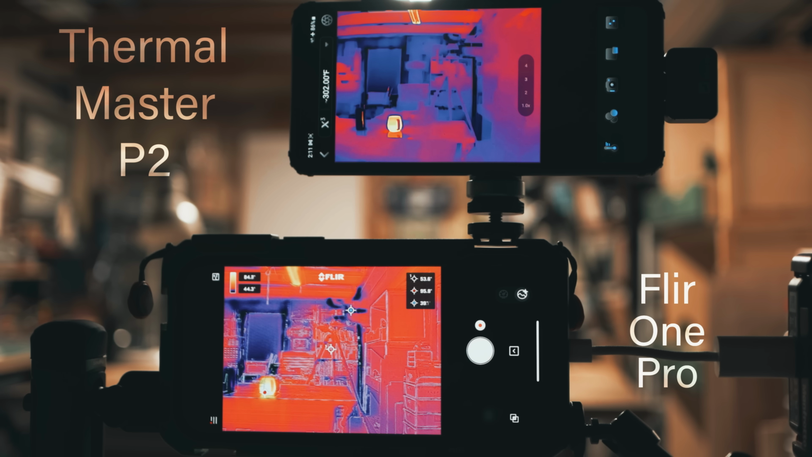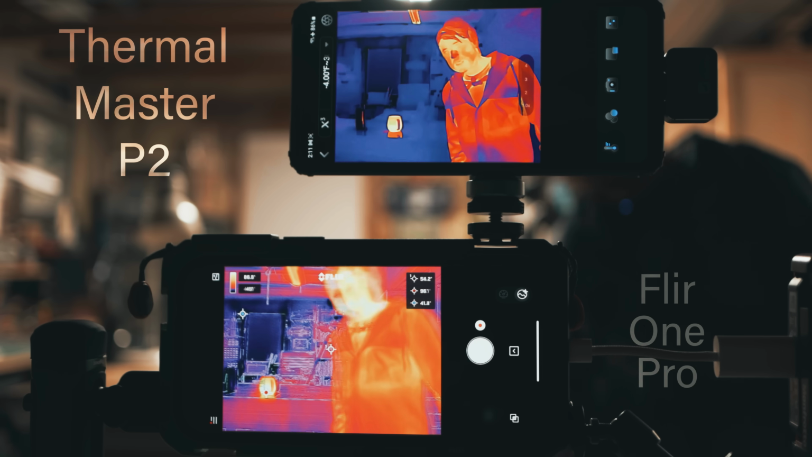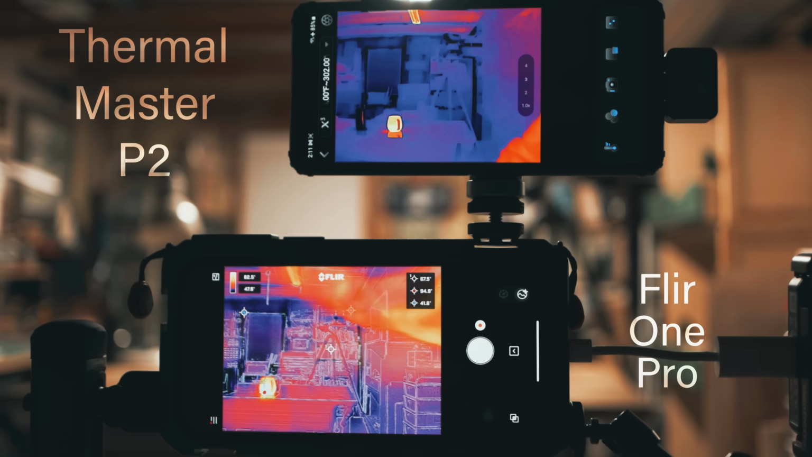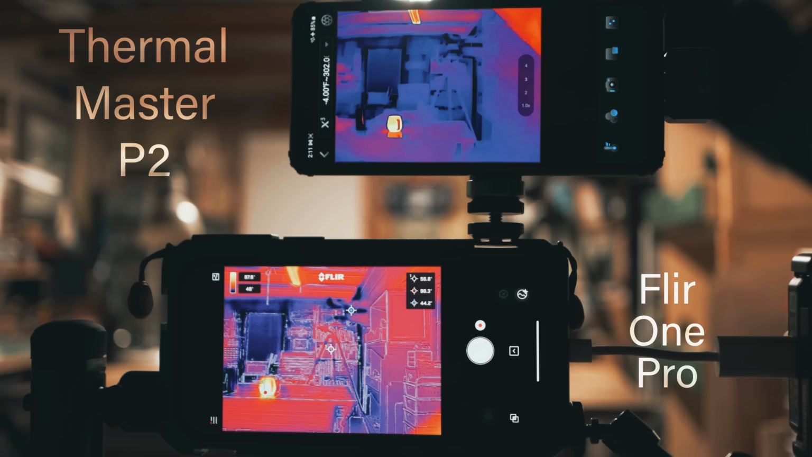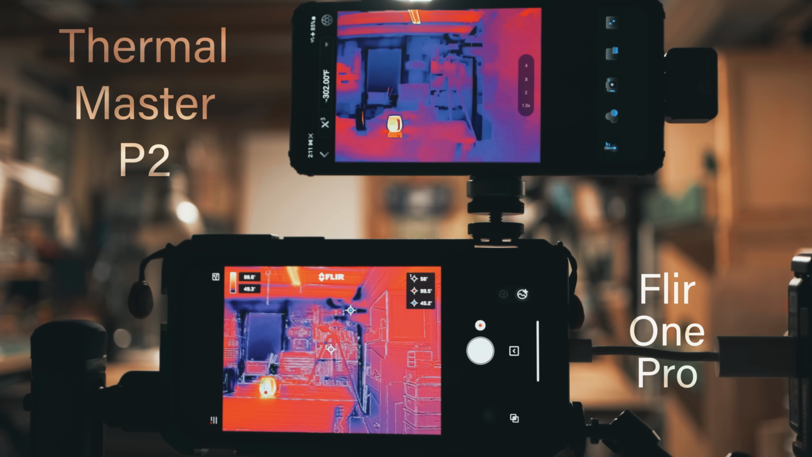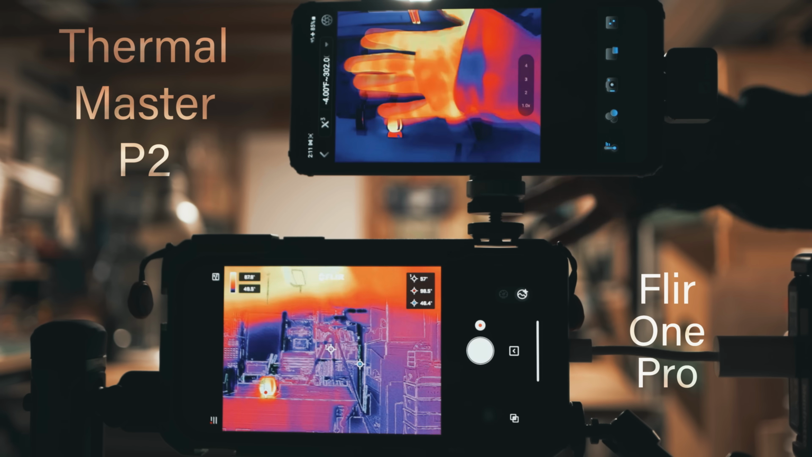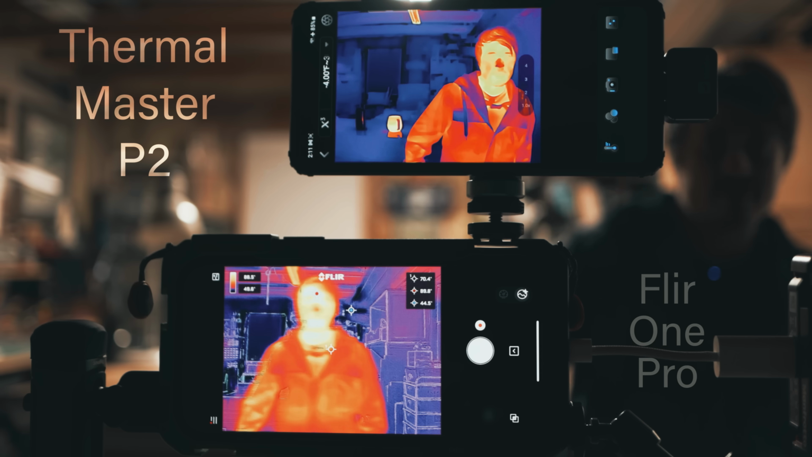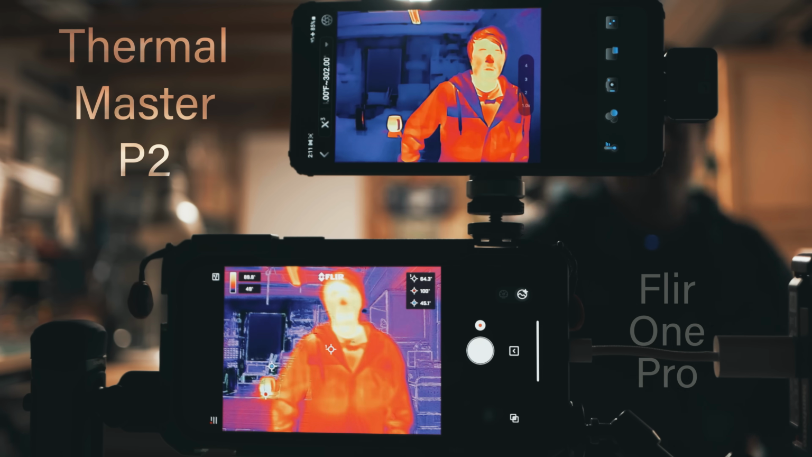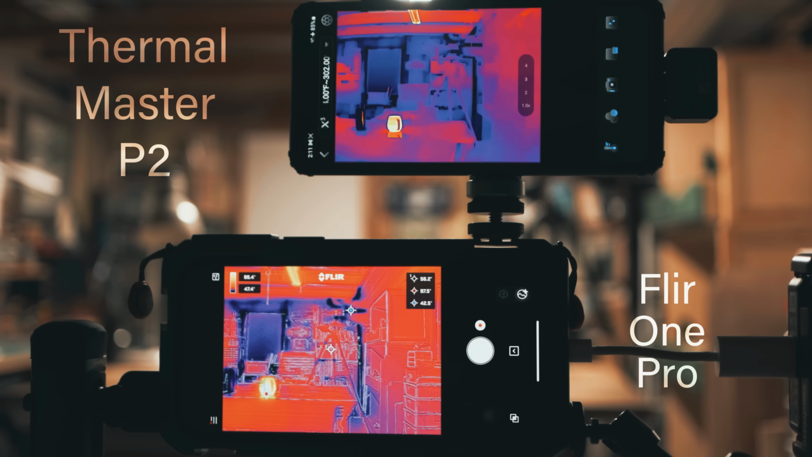Next, let's check the frame rate and the lag for each of these thermal cameras. And check that out. That is like a huge difference. Especially with the lag. Like you see it on the P2 way before the Flir One even shows up. So the P2 has very little lag actually, and it looks like an actual video, which is pretty cool. So if I move back and forth, but yeah, the P2 definitely is the winner in that regard.